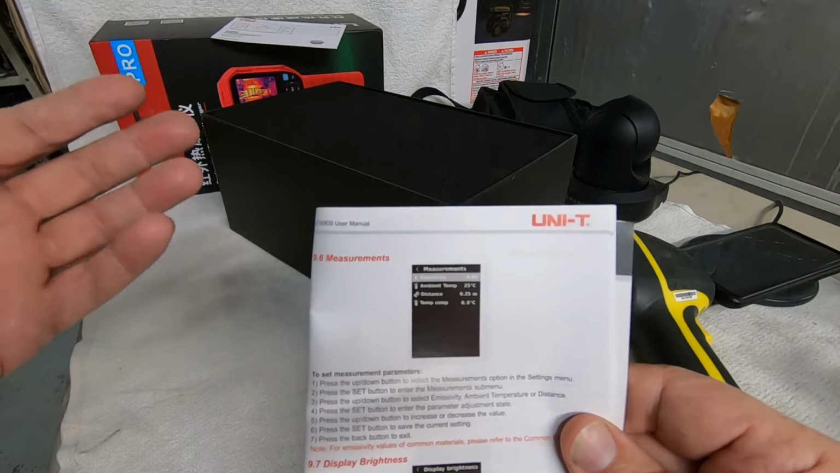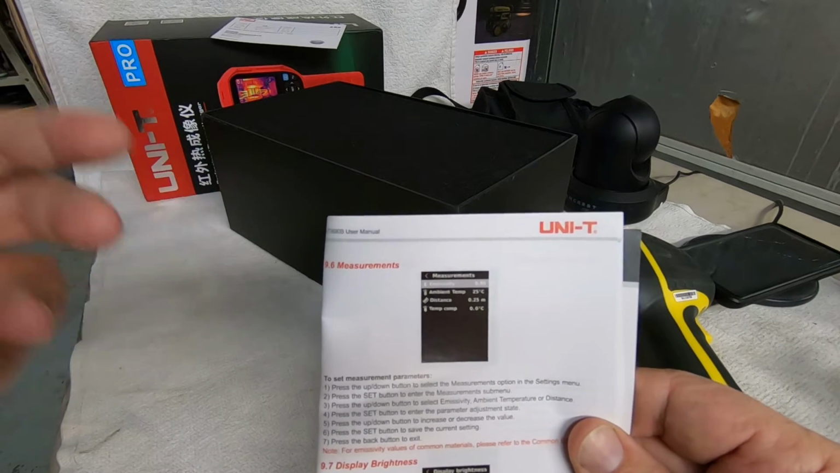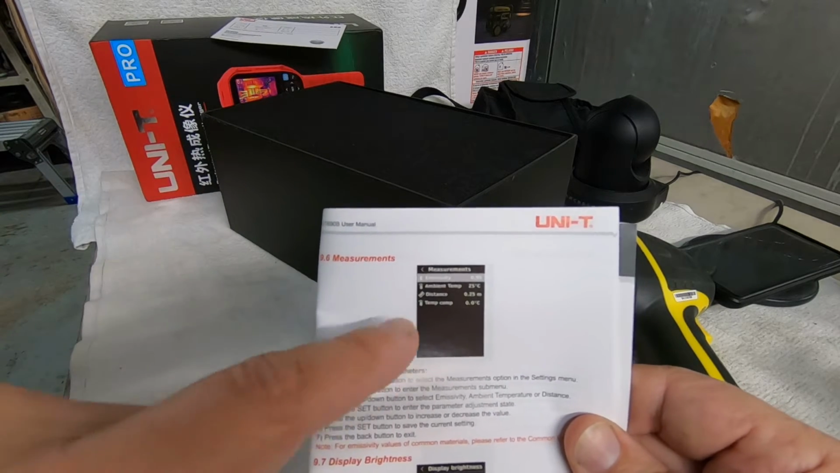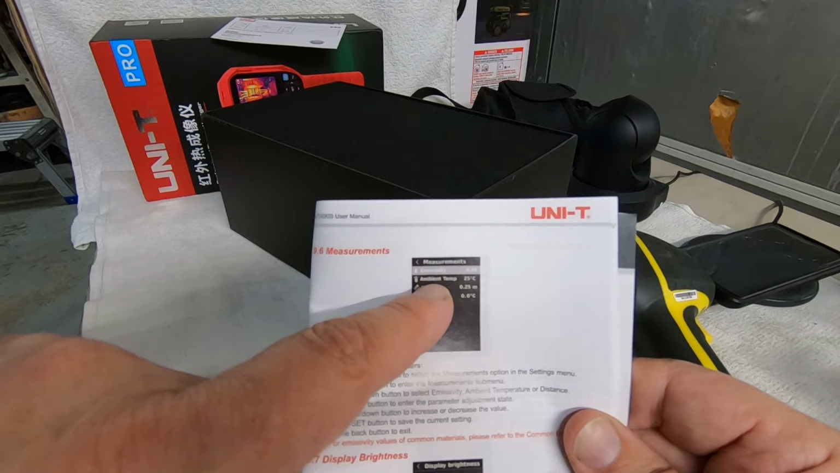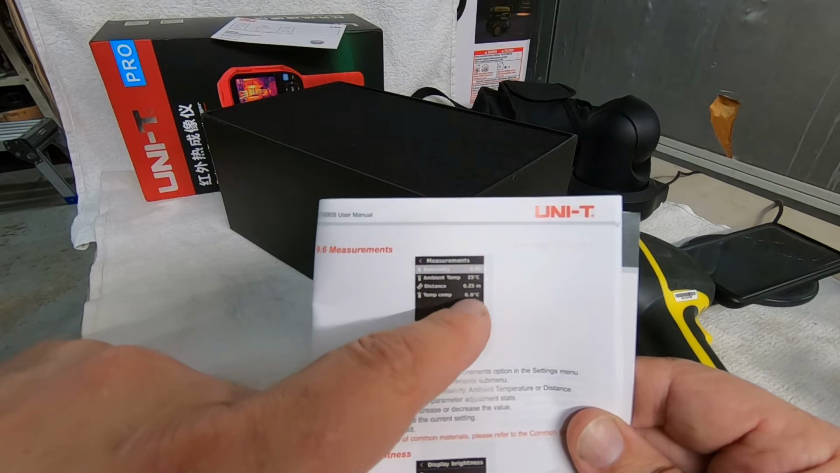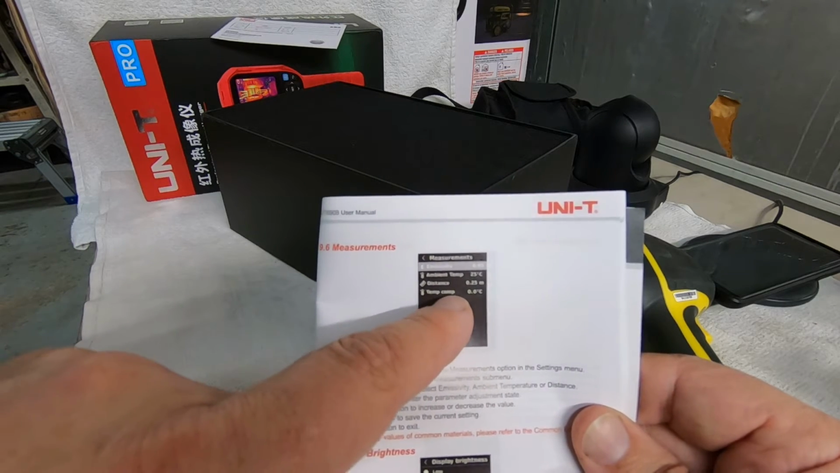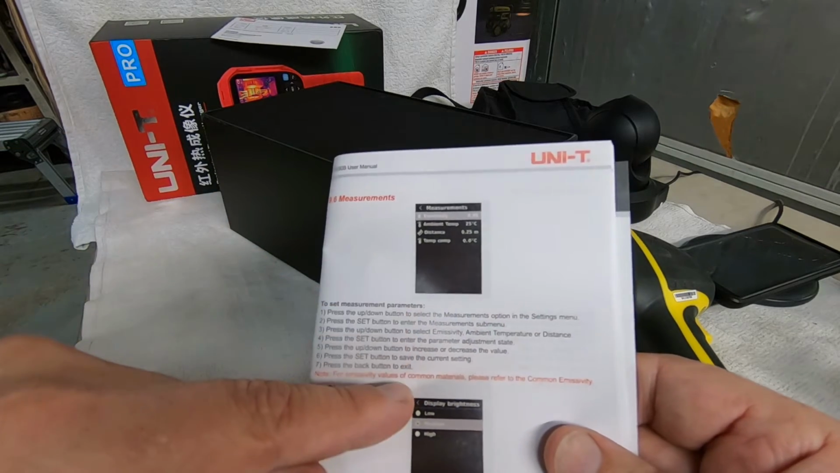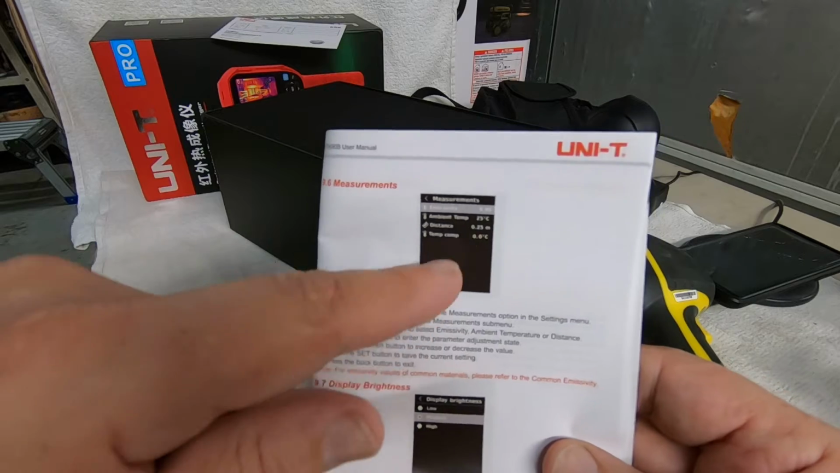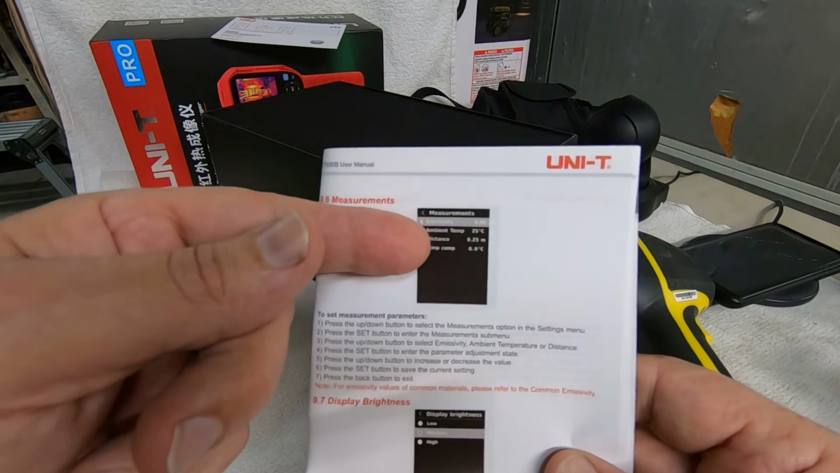The reflectivity, basically, of the heat coming off of different materials like plastic, metal, wood, stuff like that. And you can change that. Well, also you got ambient temp, distance, and temp, I guess, compensation. And it tells you how to change those settings, but it doesn't tell you why you would need to or want to. For instance, ambient temp.